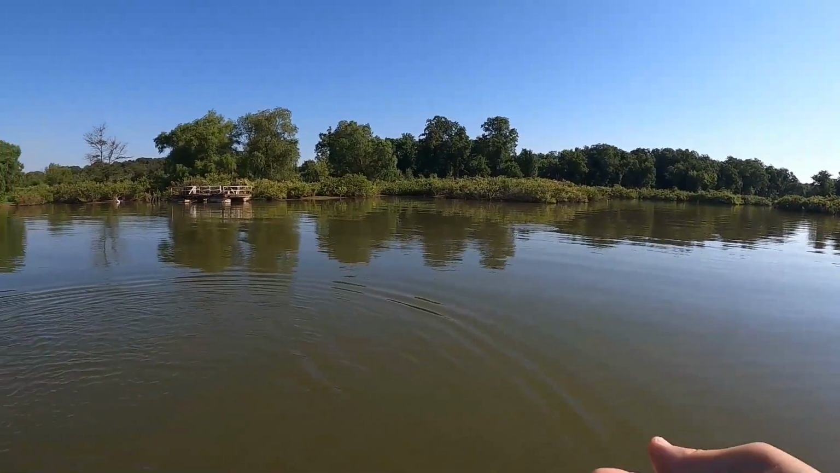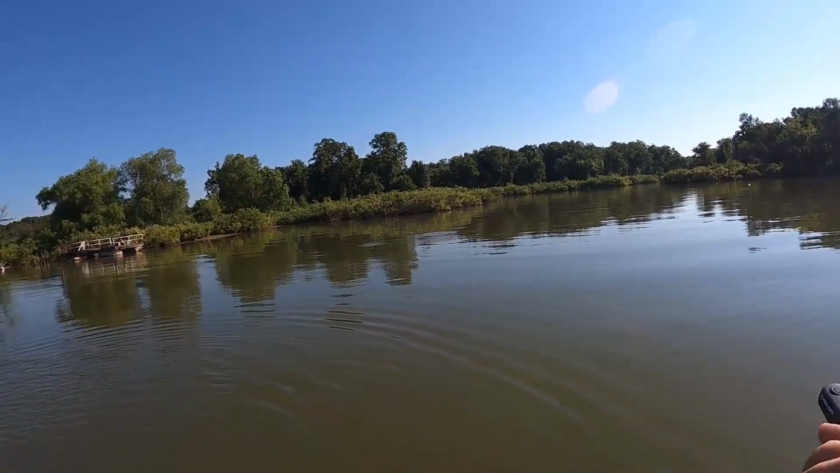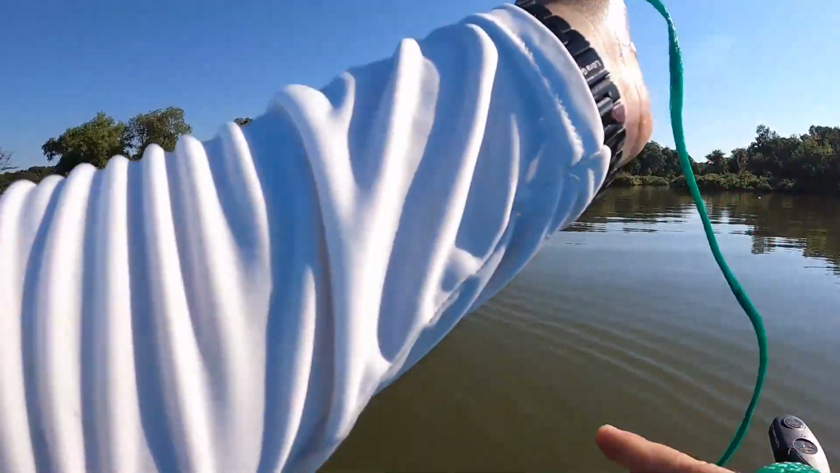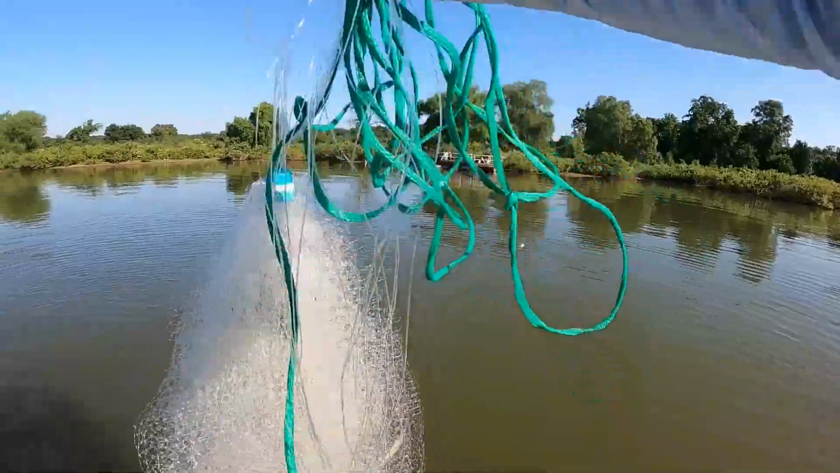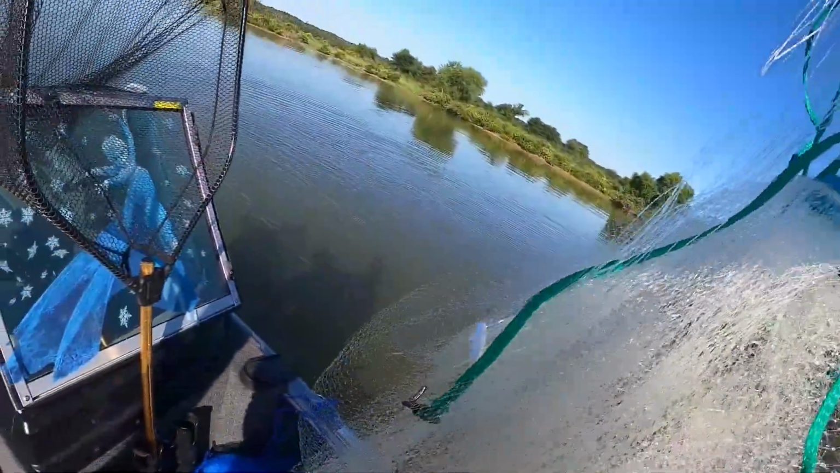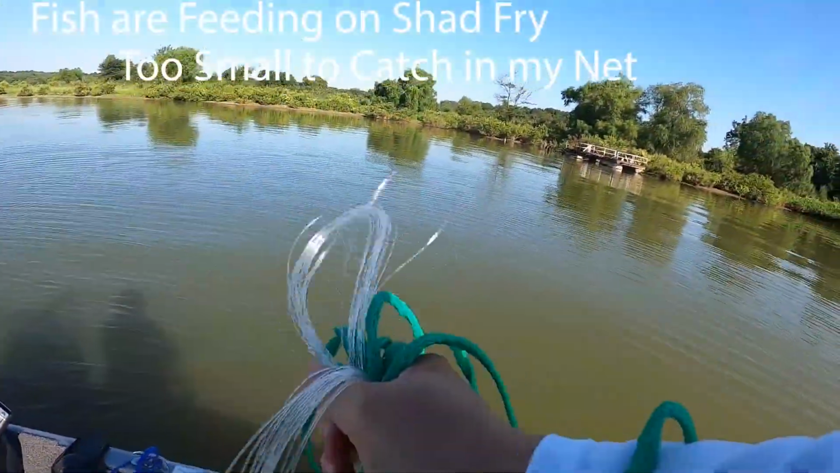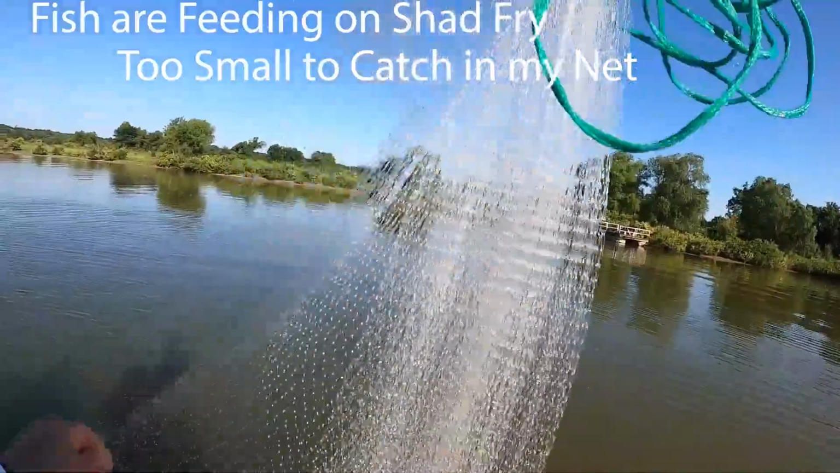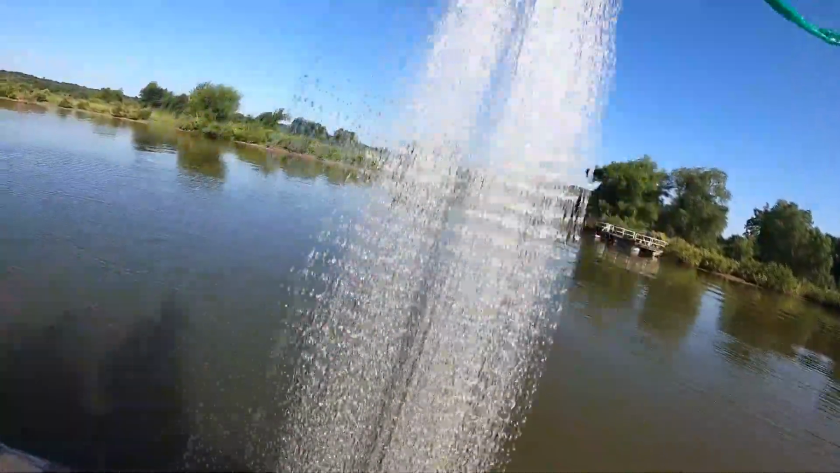So what I'm going to do, you can see there's fish breaking in here. They're feeding on the shad. So I'm just trying to get them to school up so I can catch some. Hopefully 1 or 2 casts should be enough. I didn't see any flickers, but there you go. There's a handful right there. And that wasn't even what I would consider to be a good cast. Move a little bit closer towards that brush. These are good sized bait. This is exactly what I want.